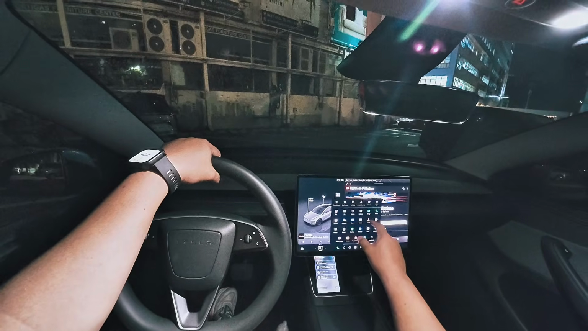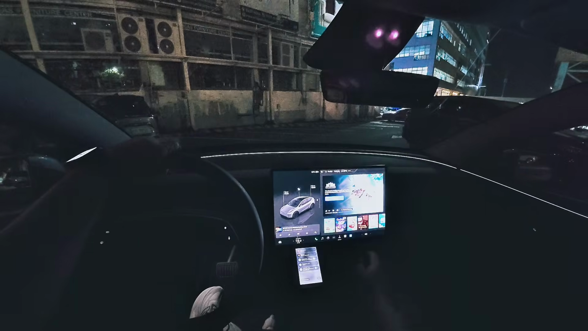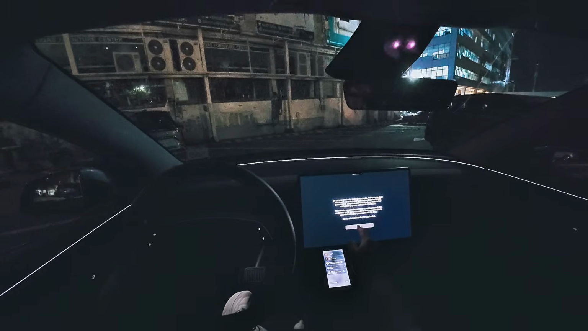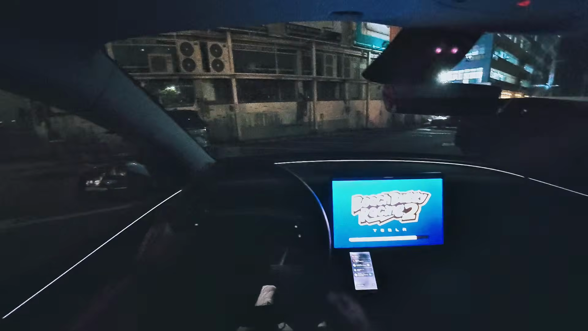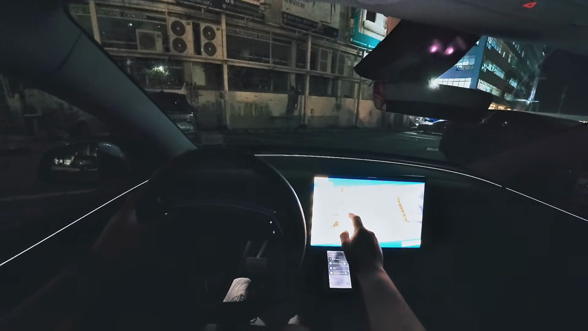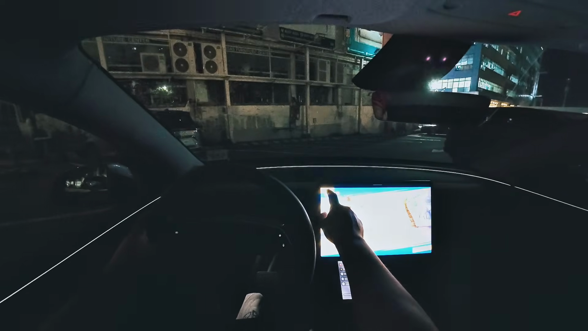Another favorite of mine is arcade. See, turned off again. With arcade, you got a couple of games right here. Let me just demonstrate one of my favorite games here. Beach Buggy Racing. Okay, let me show you something really nifty and really nice. So there we go. Volume's too loud. There you go. So you got Beach Buggy Racing right there.